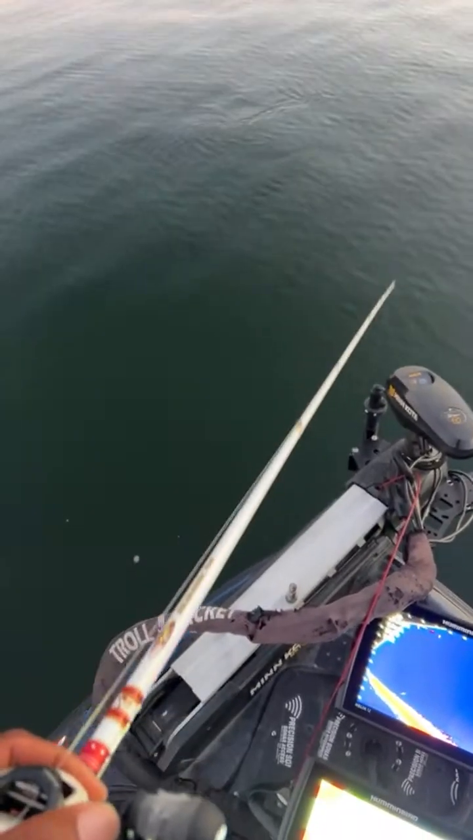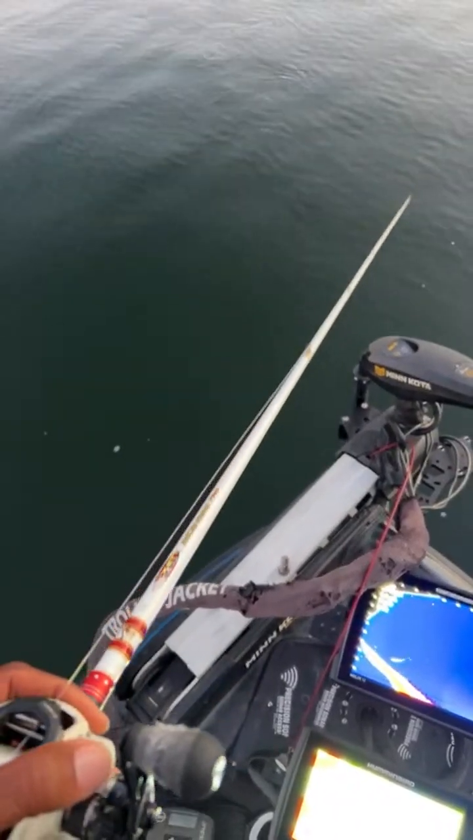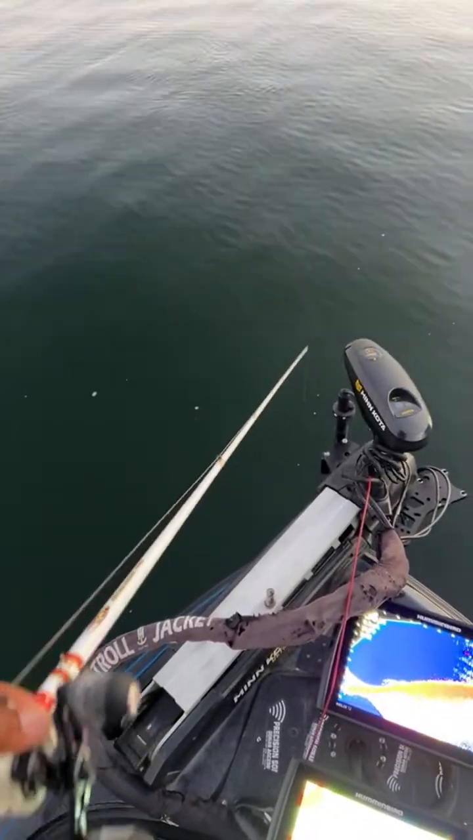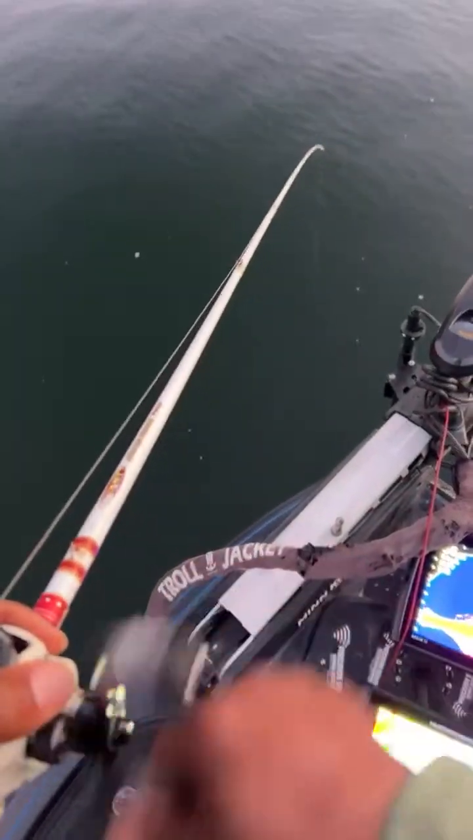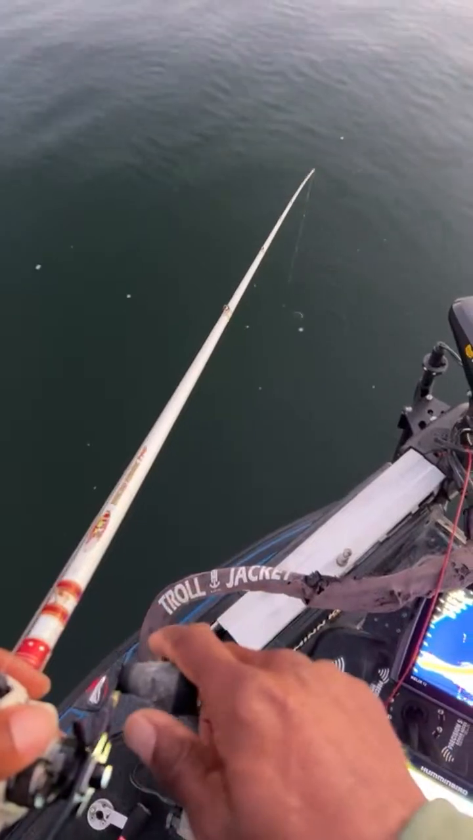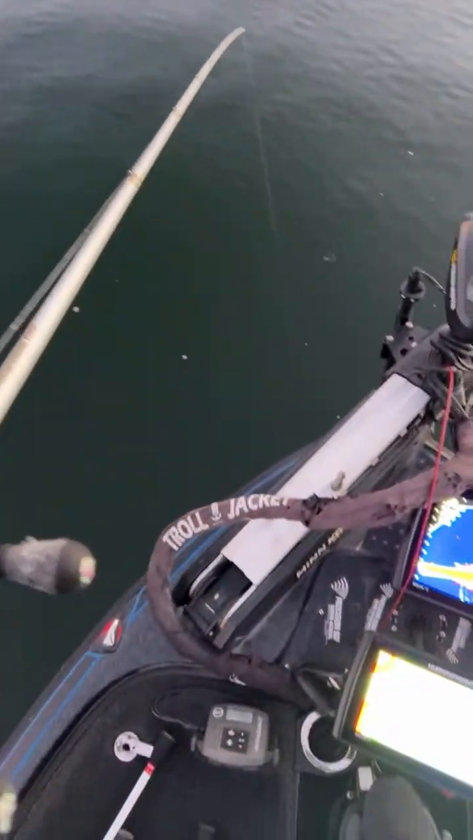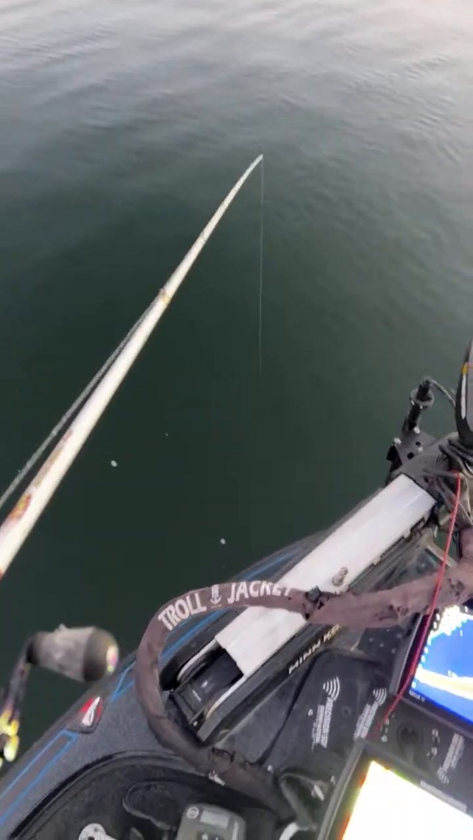Man, I hate that I missed that fish on the drop shot. That was a good fish too, guys. We'll come back out and play again. We shall be back. Let's turn that down a little bit.